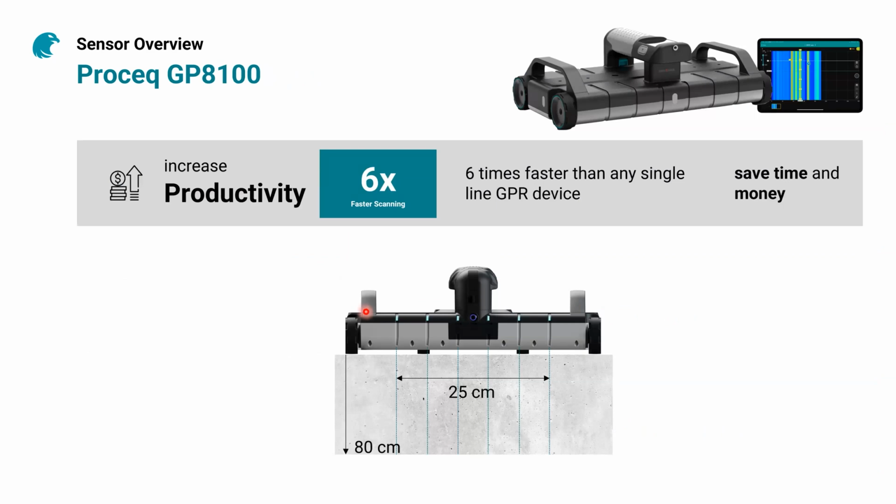So the GP8100 is a powerful tool to increase productivity. It actually gives you the option to scan 6 times faster than regular ground penetrating radar devices. So you save time and money on site. Both of these are very important when you're a contractor or when you have a company that makes concrete inspections.